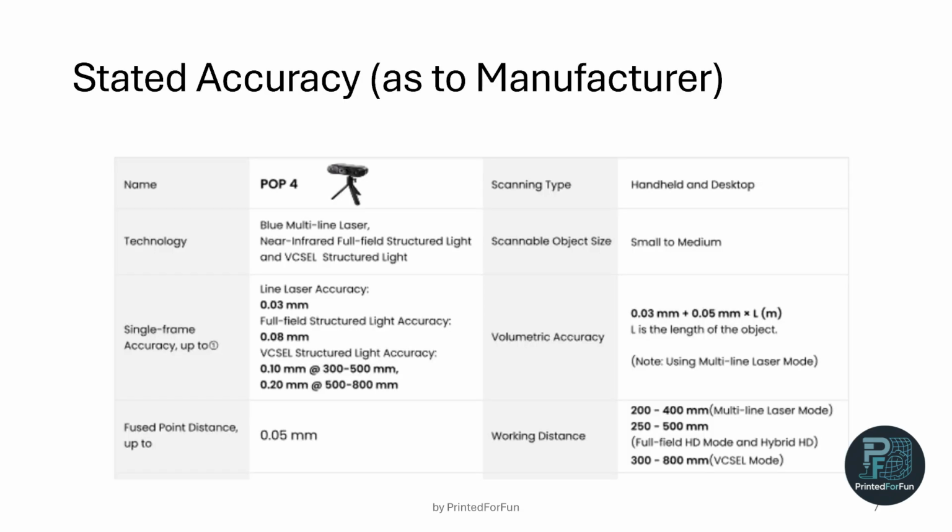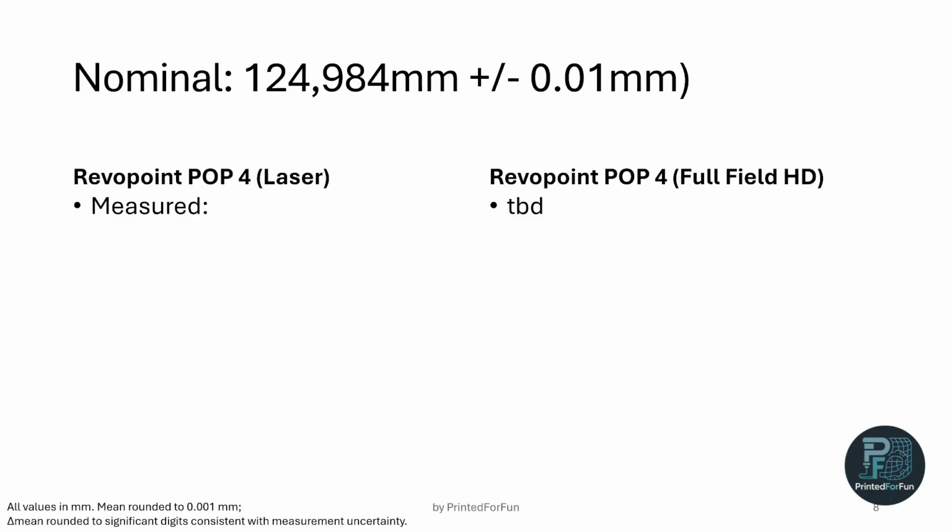Now about the stated accuracy of the POP4. Here you can see the volumetric accuracy to be 0.03 millimeters plus 0.05 millimeters per meter scanned. So for the 125 millimeters of the micrometer, we come to around 0.036 millimeters of accuracy.